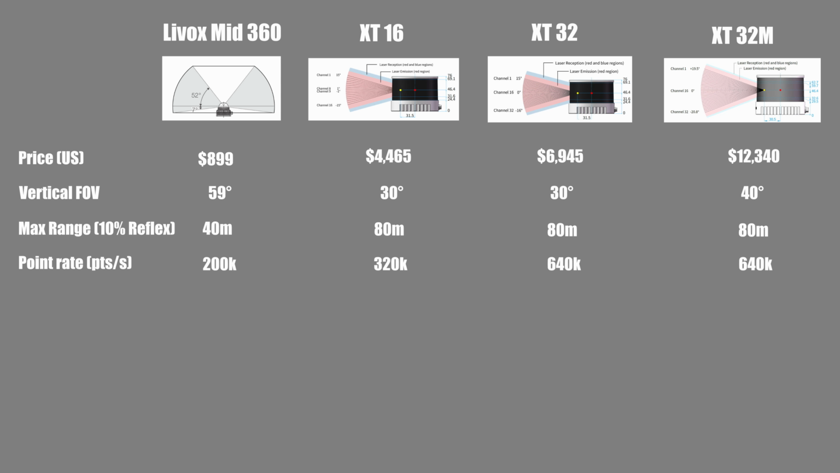Scanning speed is the next factor. It dictates walking pace during a scan, with the XT32 and 32M running roughly 3 times faster than the Livox 360. Scans can be completed quicker, minimizing IMU drift that grows with longer scanning times.